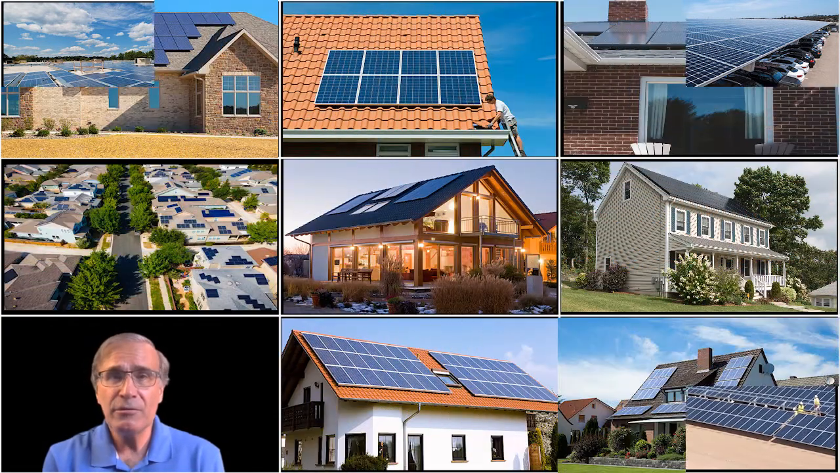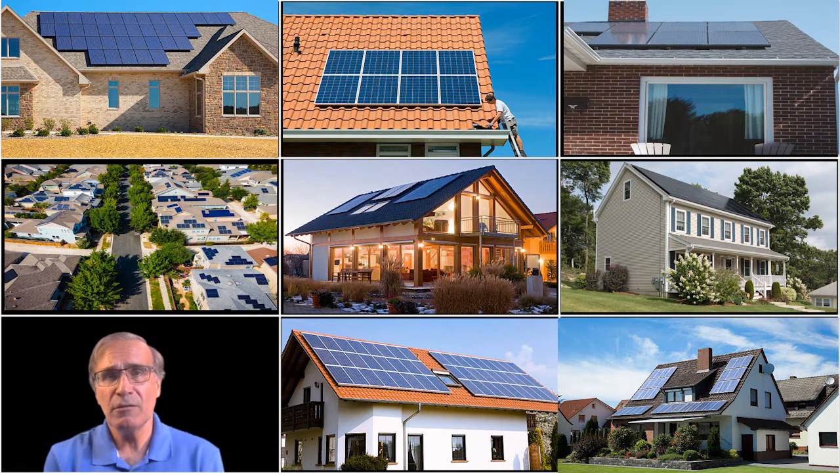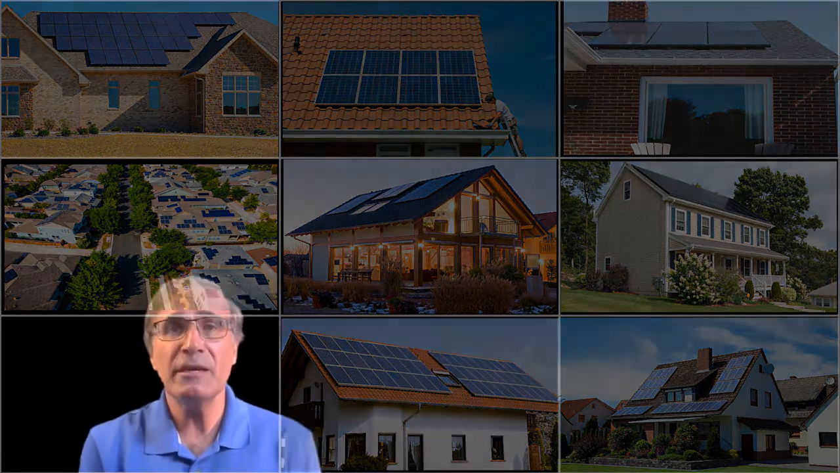Well, I happen to think that the same thing should exist for residential systems. The homeowner puts out 10, 15, 25,000 even plus dollars, and they want to ensure that they not only have a good return on investment, but that any problem that might be lingering in the background can be identified and corrected, certainly within the time frame of the warranty.